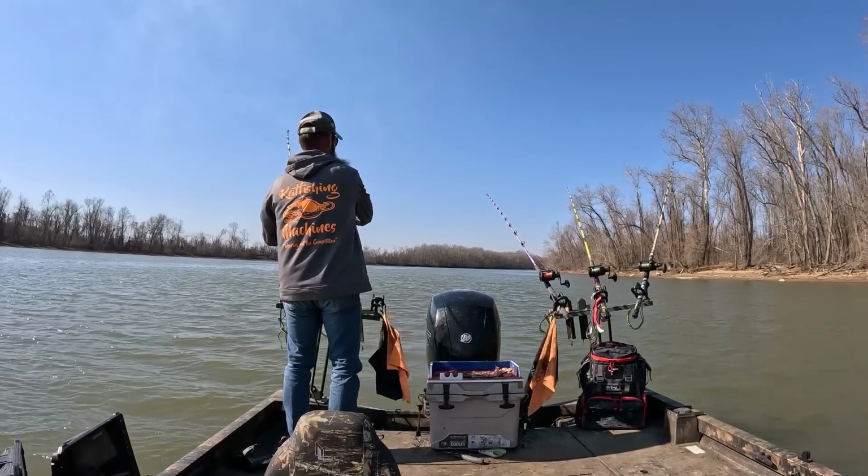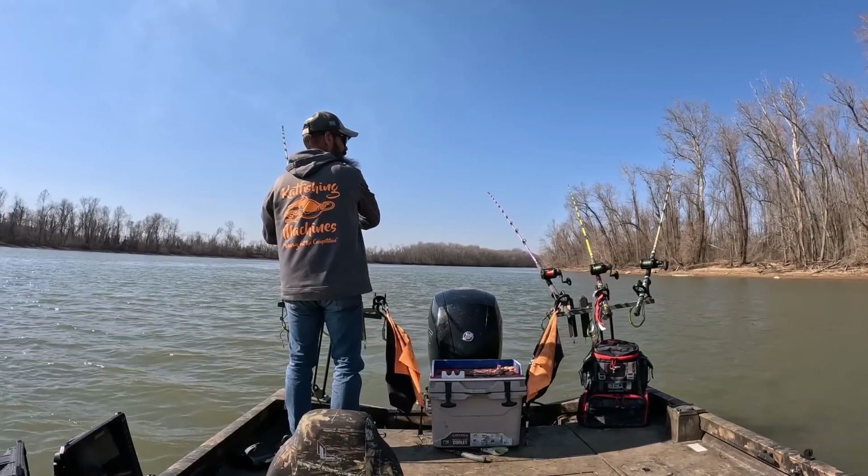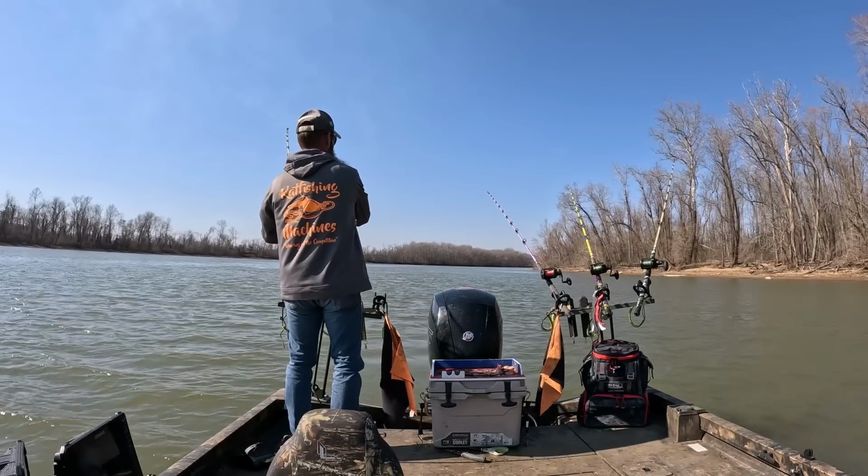That was a pretty good bite. I like it when they just take it and fold that rod over. He just didn't have the hook.